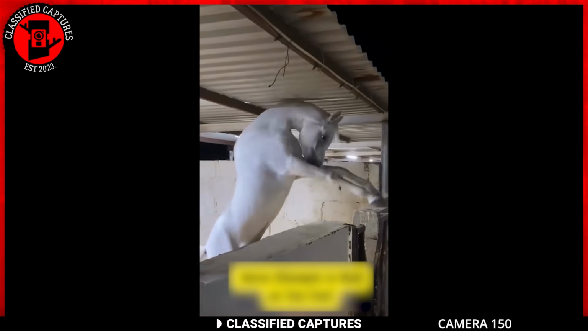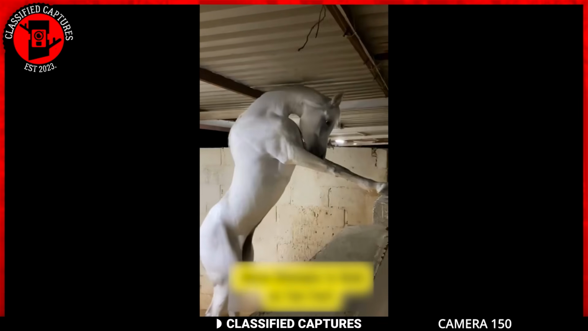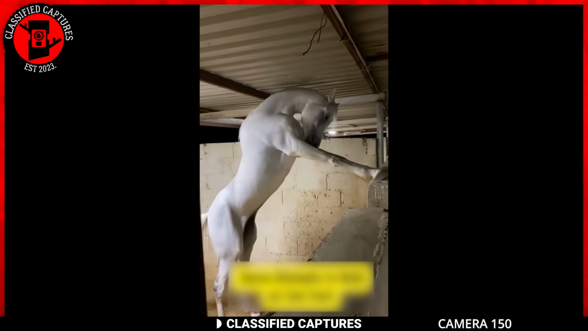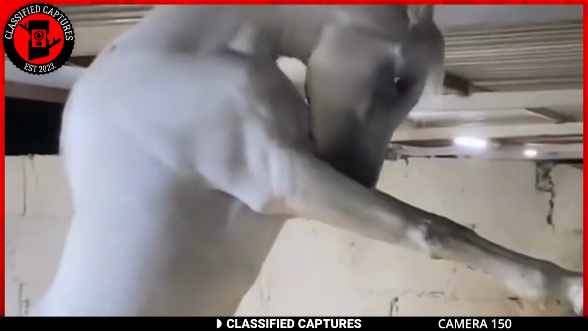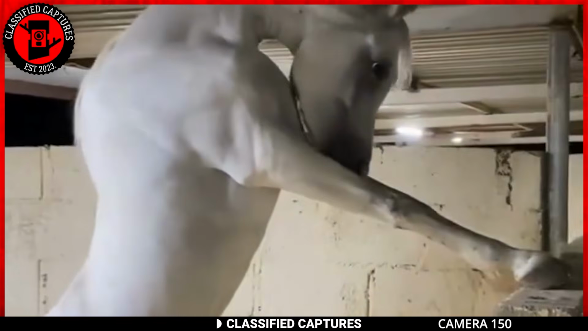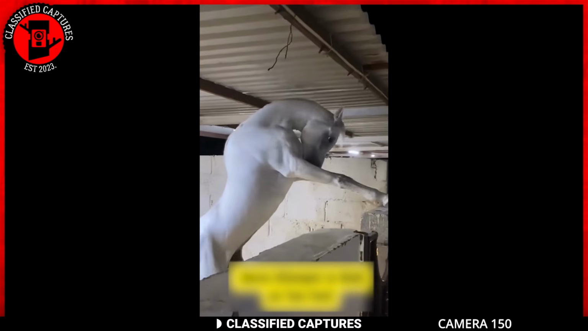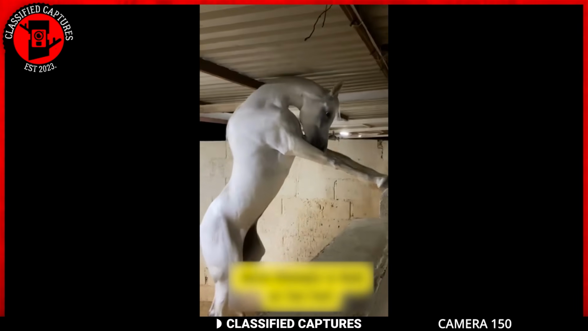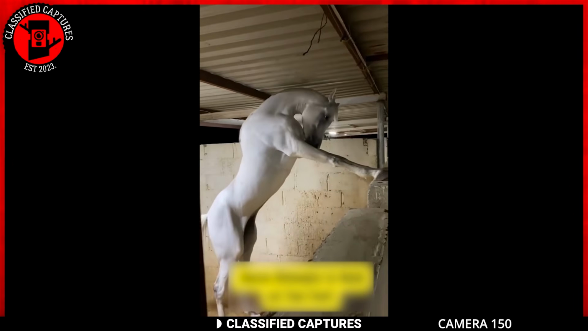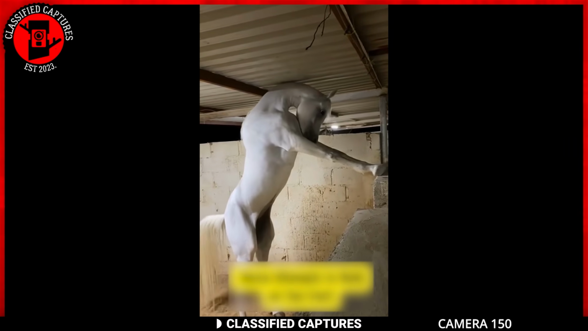Another possibility is that the horse is displaying signs of boredom or frustration. Horses, like many animals, need mental and physical stimulation. If they're confined for too long without enough exercise or interaction, they might resort to unusual behaviors. But what do you think this could be? Could it be a sign of distress, curiosity, or just a simple stretch? There's also the possibility of wanting to mate, but that's a bit of a stretch, isn't it? My money is definitely on a prison break.